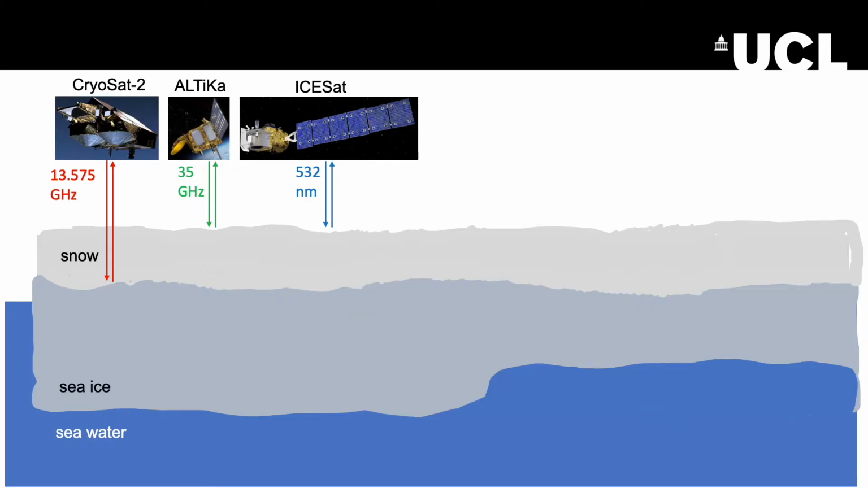This shows the typical assumptions about where the main scattering horizon is located for Ku band radar altimeters such as Cryosat-2, Ka band radar altimeters such as AltiKa, and laser altimeters such as ICESat-2. And these assumptions have been used to derive snow depth products by looking at the difference in retrieved heights, for example by Isabel Lawrence and Ron Kwok.